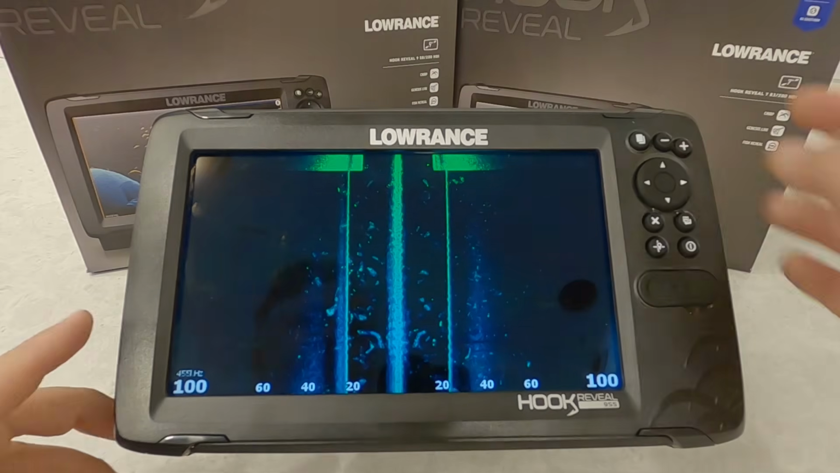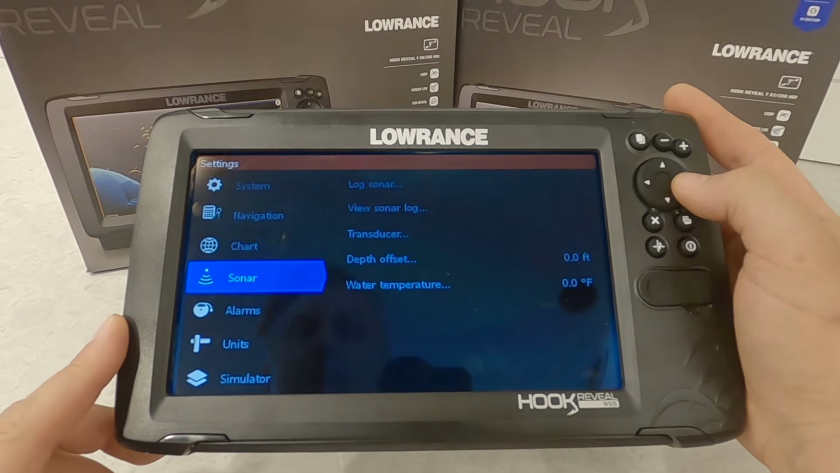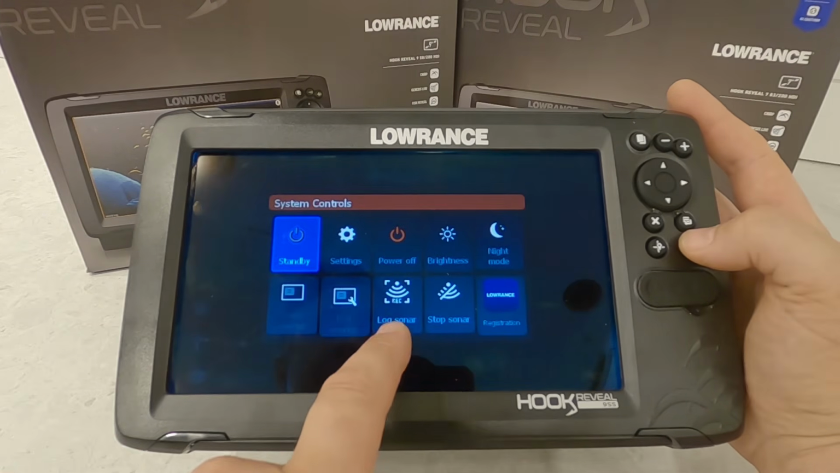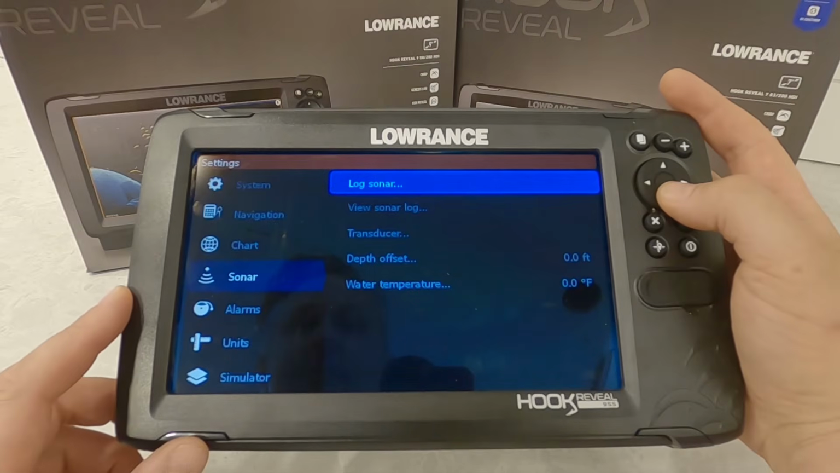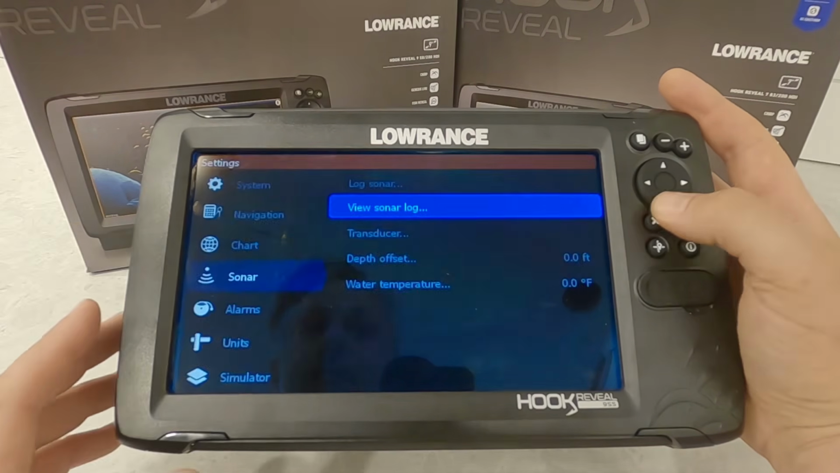So those are the basic setups on the screens. If we come to settings, you will see sonar in here as well. You can log your sonar, but we can also access that right here from the power button, so it's much easier to do that. We can go in and view our sonar logs. If we have any, we can play those back.